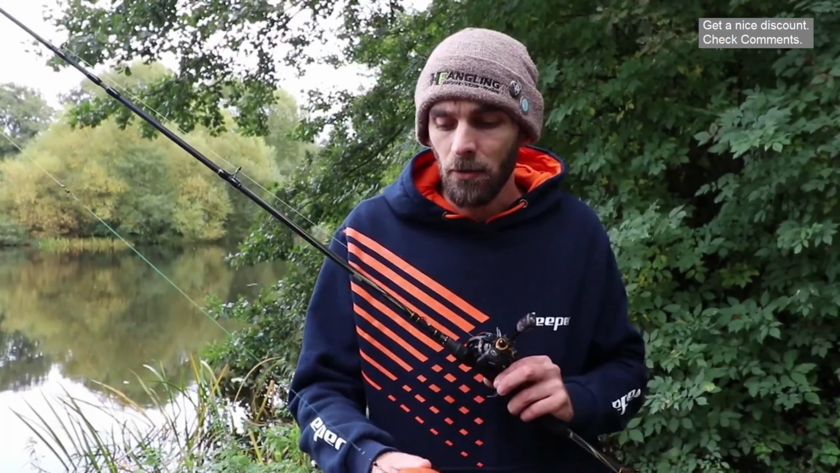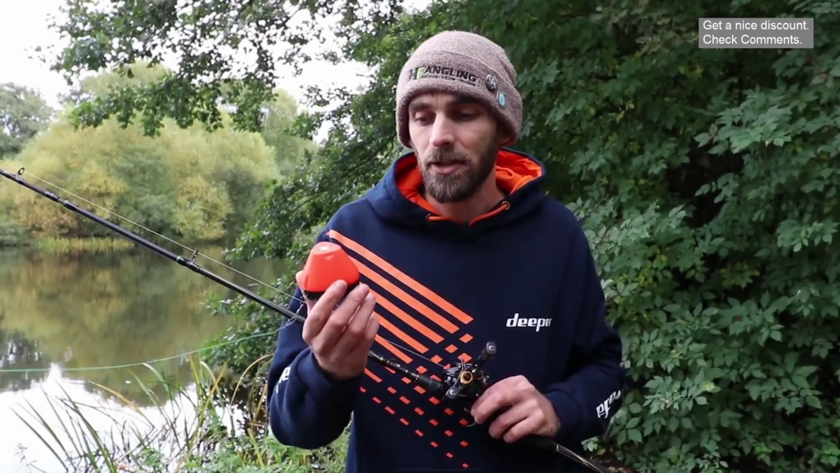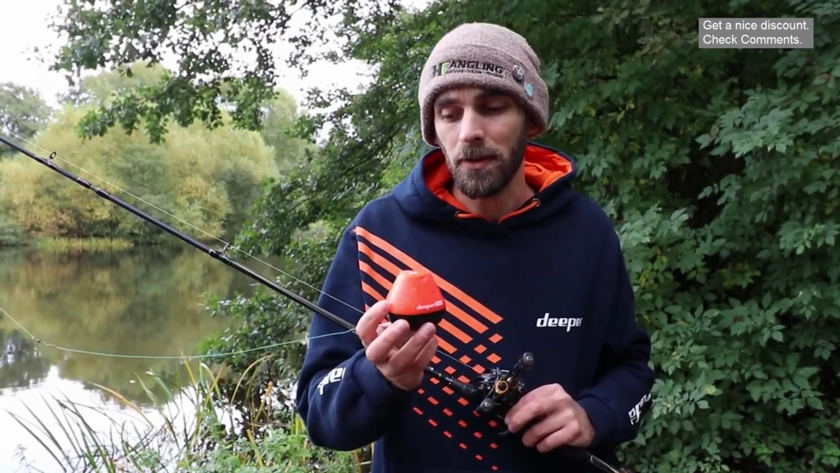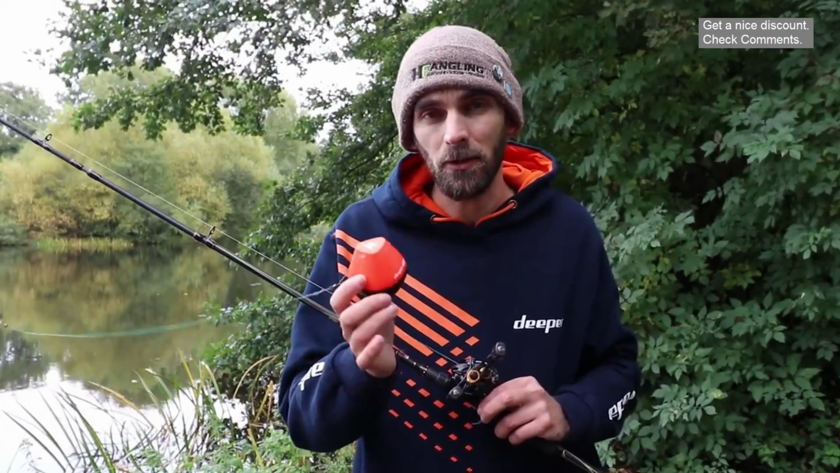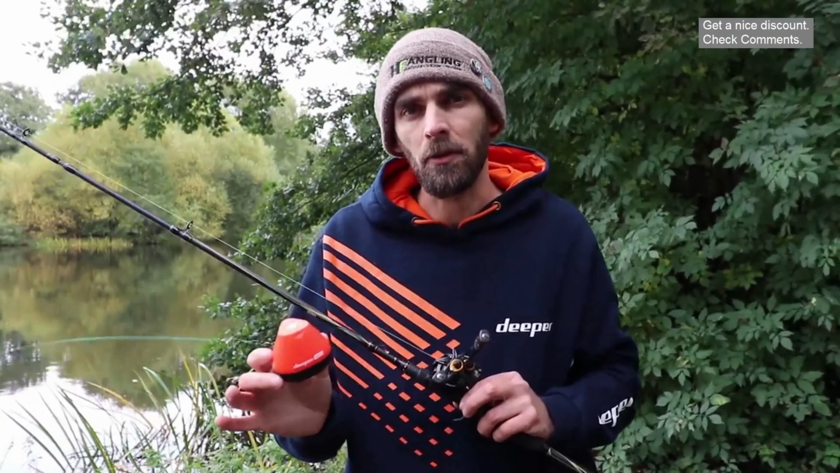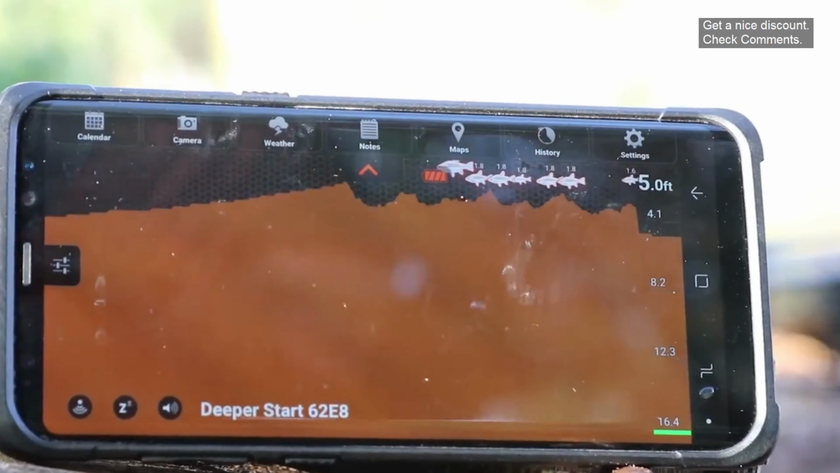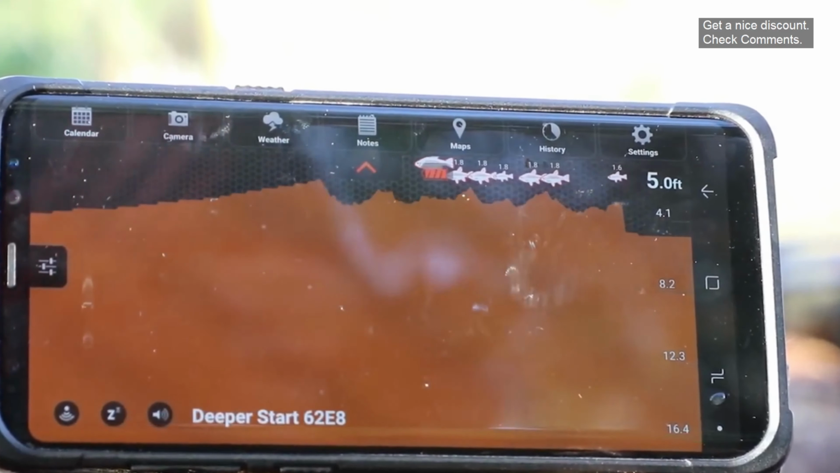So not only is it a great entry level fish finder, but it's also comparable to the actual Pro. You know, it'll do just the same job. There are a couple of differences we'll get on to with the app in a short while. It uses exactly the same app as all the other Deeper fish finders, so if you've already got the app, it'll work off that as well.